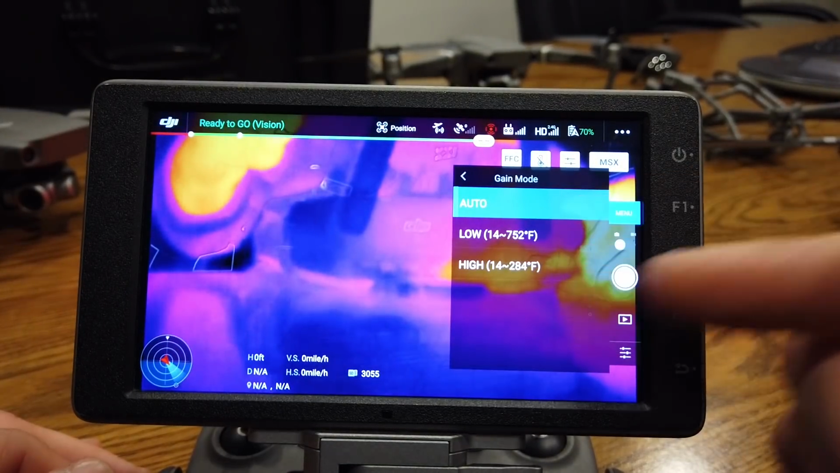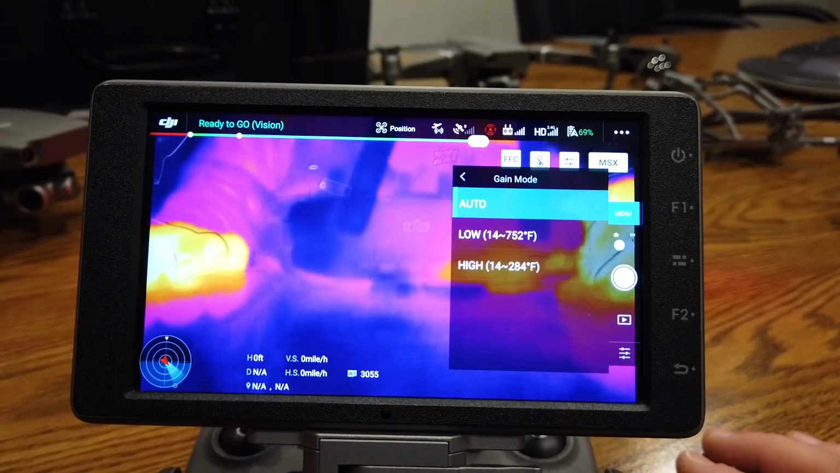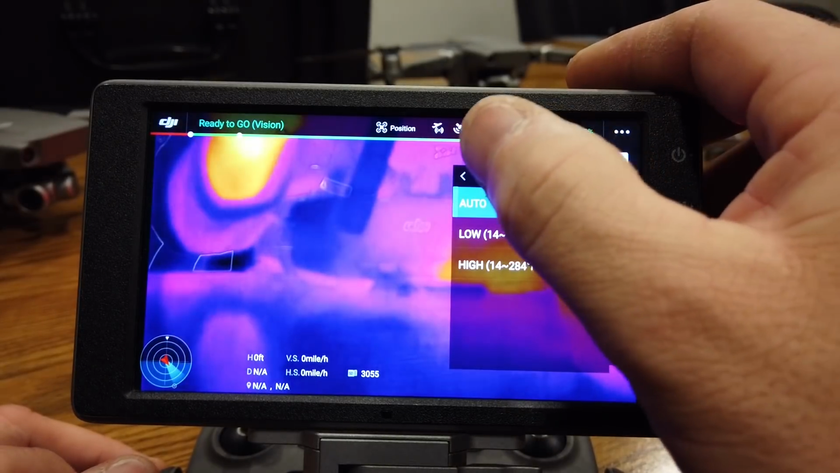Gains, you have auto, low, and high. As you can see, high is a range of 14 to 284 Fahrenheit, and low is 14 to 752. For the firefighter guys, that's going to be important. If you want to measure something above 284 degrees, you're going to need to go into this manually and set it to low. Okay.